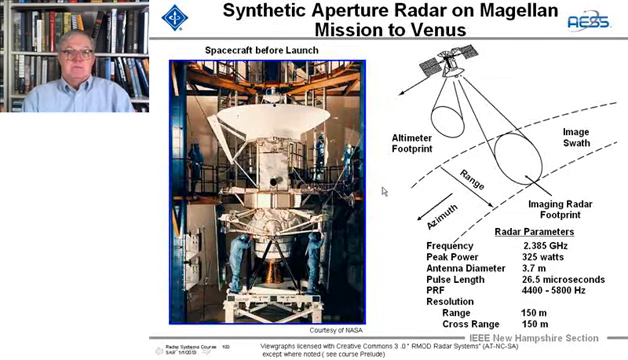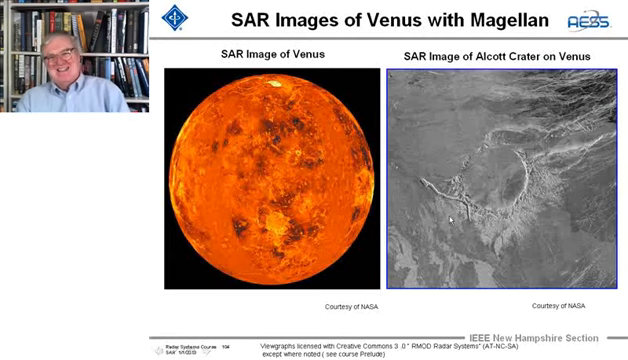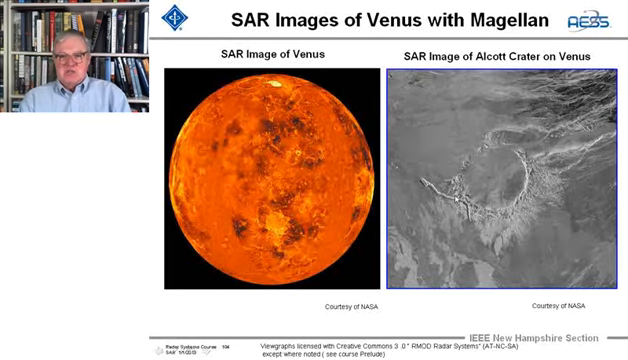Now here we go looking at Magellan again, and here's the big picture of Magellan. And when we look close up, with the 150 meter by 150 meter resolution, we see the Alcott crater. When you discover these, you get to name them, you know. And in Venus, that shows you the kind of resolution you can see.